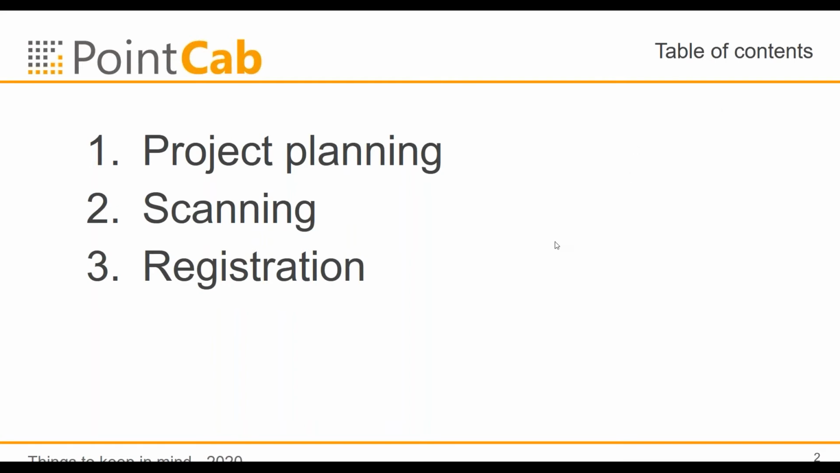Our first point is project planning, what you should do before you go into the field, what you have to do in the office directly. The next point is the scanning, what you need to do in the field, what are some requirements to do in the field. And lastly, we are talking about the registration itself, the theory behind it, and some more ideas or the models behind it, the mathematics.